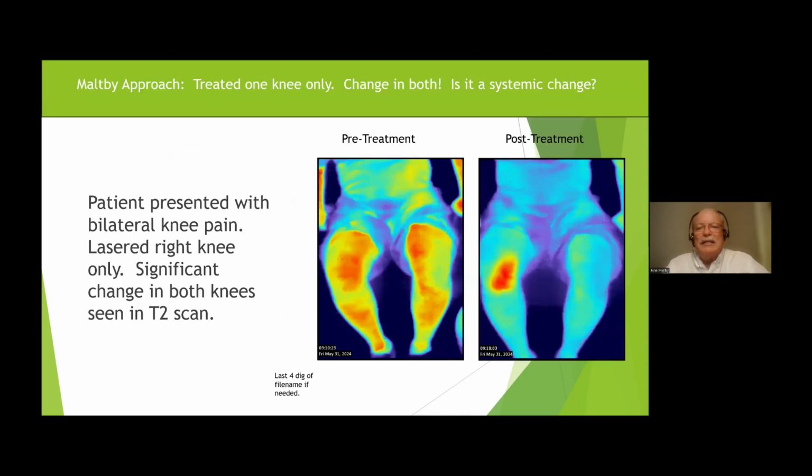Well, look at this. This is a guy that actually just came in not that long ago. He had bilateral knee pain, significant pain in both knees. And he came in and I said, which is your worst knee? And he said, well, my worst knee's the right knee. And I said, okay. So we did a knee protocol on his right knee for an acute flare-up. Look at the post. Not only did we reduce the inflammation in the right knee, look at the left knee.